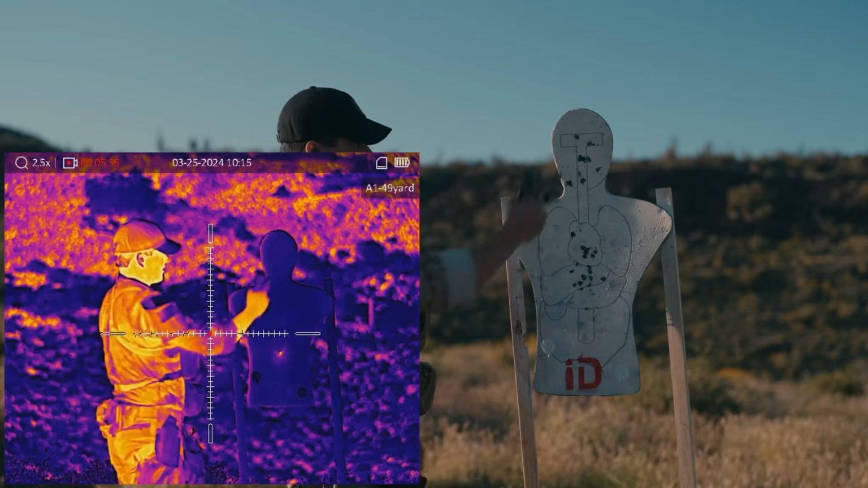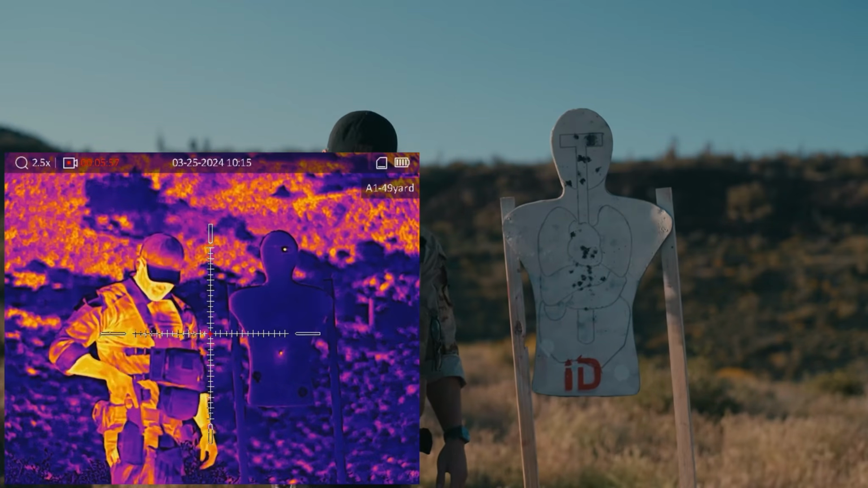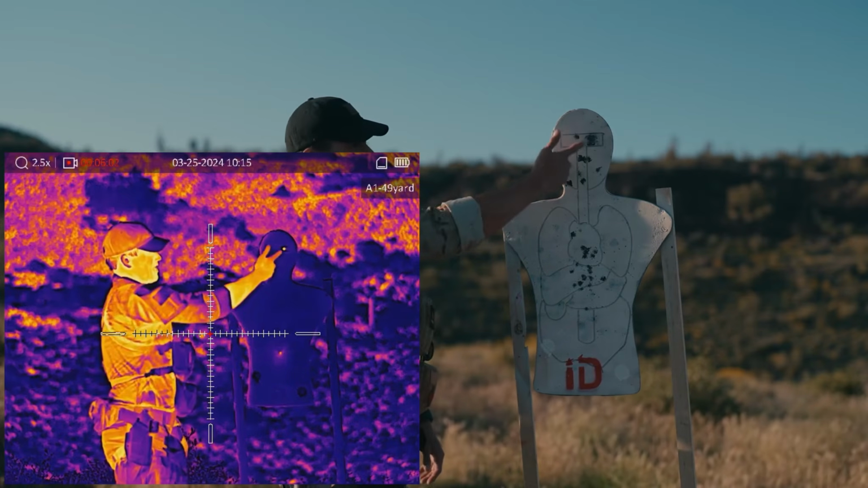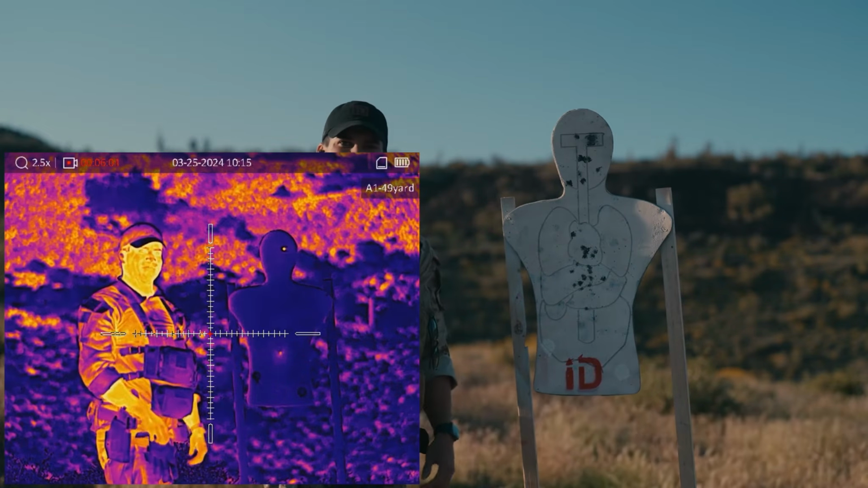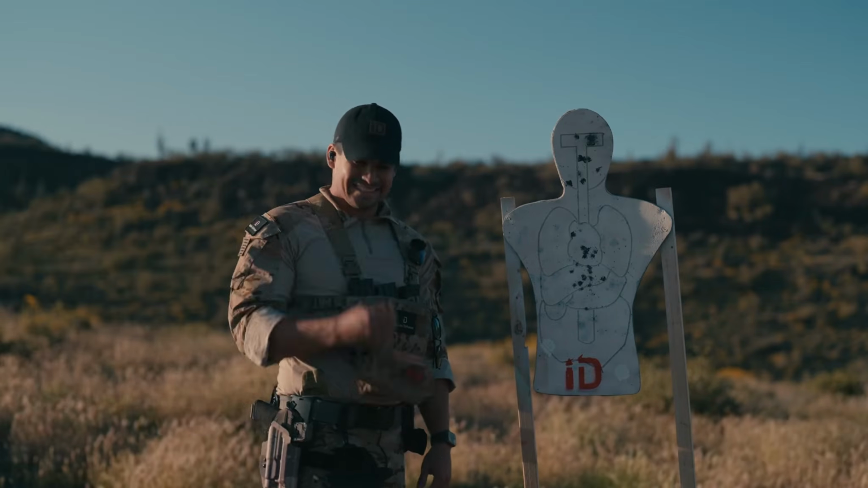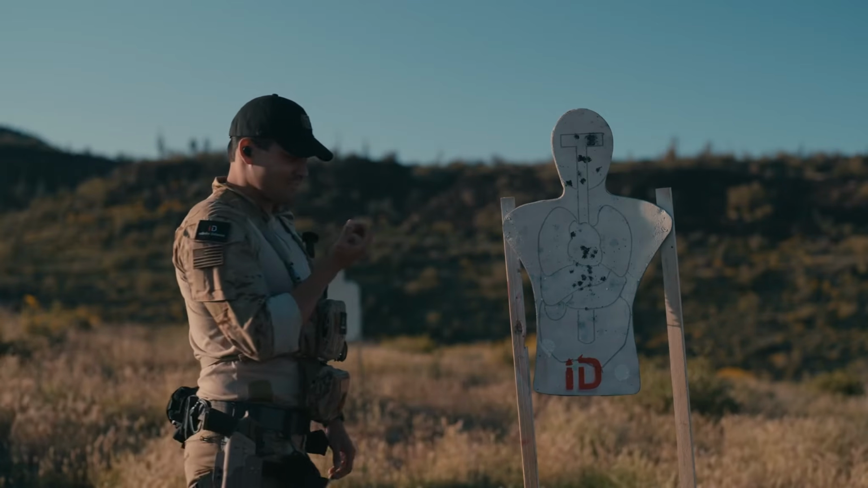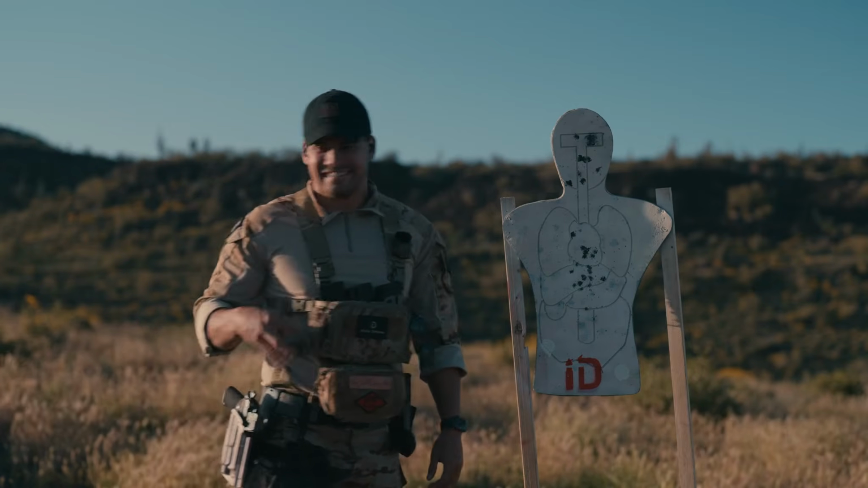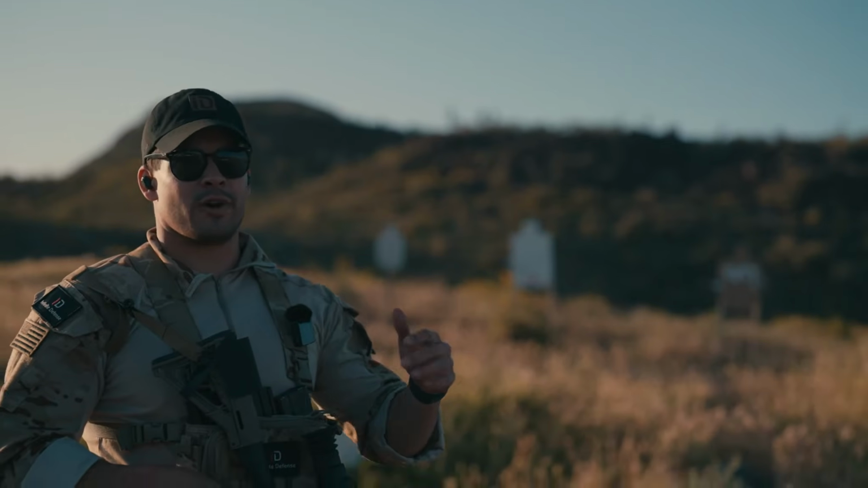You can also just do this and just pop a shot off on the target and just aim off of that one. Oh no, they didn't have ears. Sorry. There's your tips and tricks for using the thermal target. I'm bleeding.